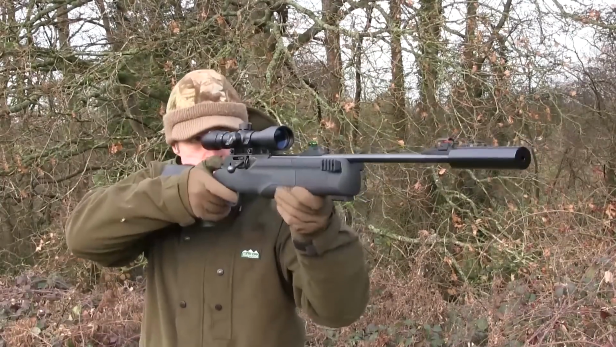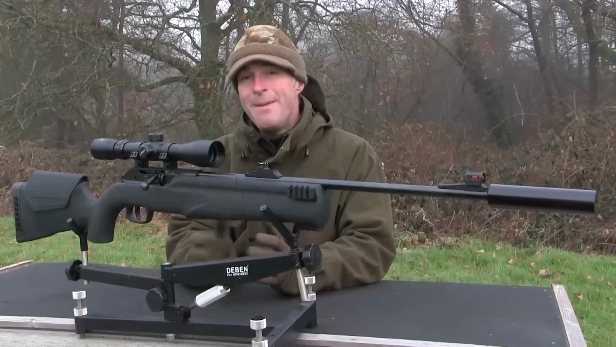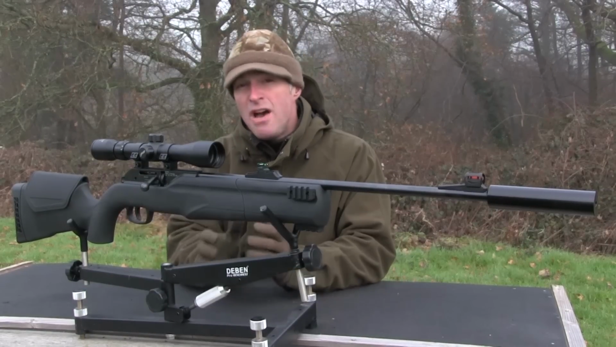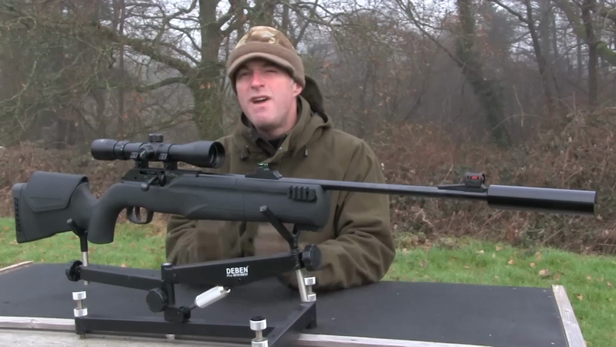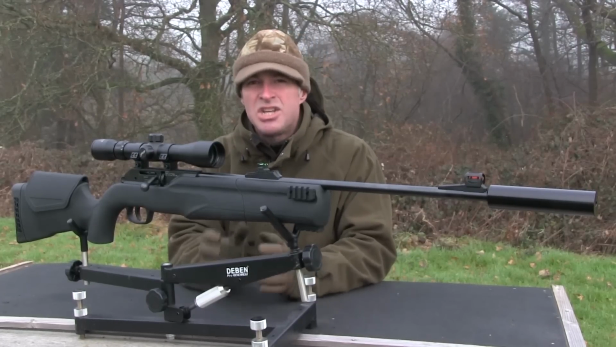It feels good in the shoulder, with the point of balance coming about 10 centimetres in front of the trigger guard. The Ambid Extra stock is capped with a ventilated butt pad. The tough synthetic handle is finished in black, and although it looks very modern, I'm pleased to say that it isn't too tactical in its styling.